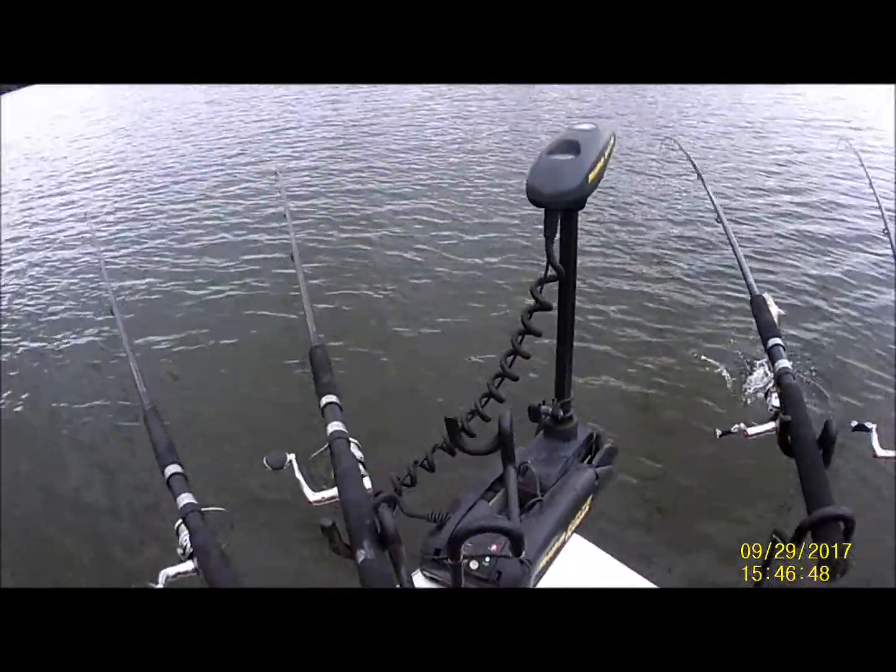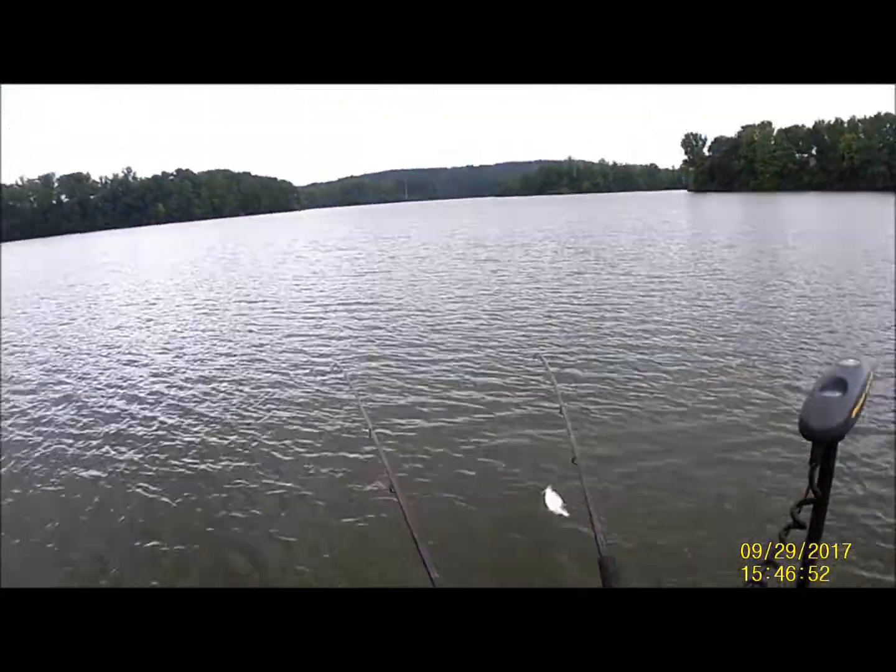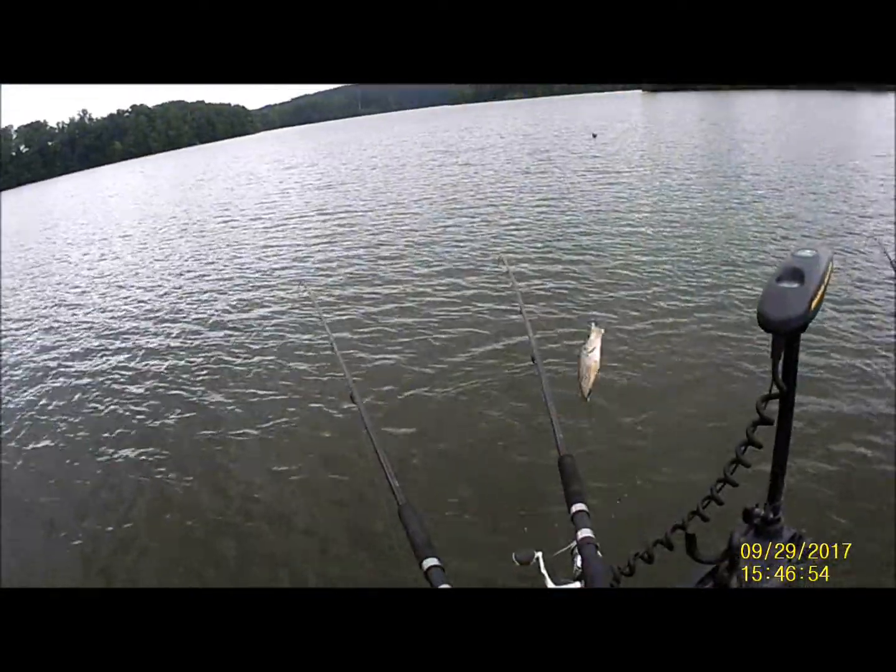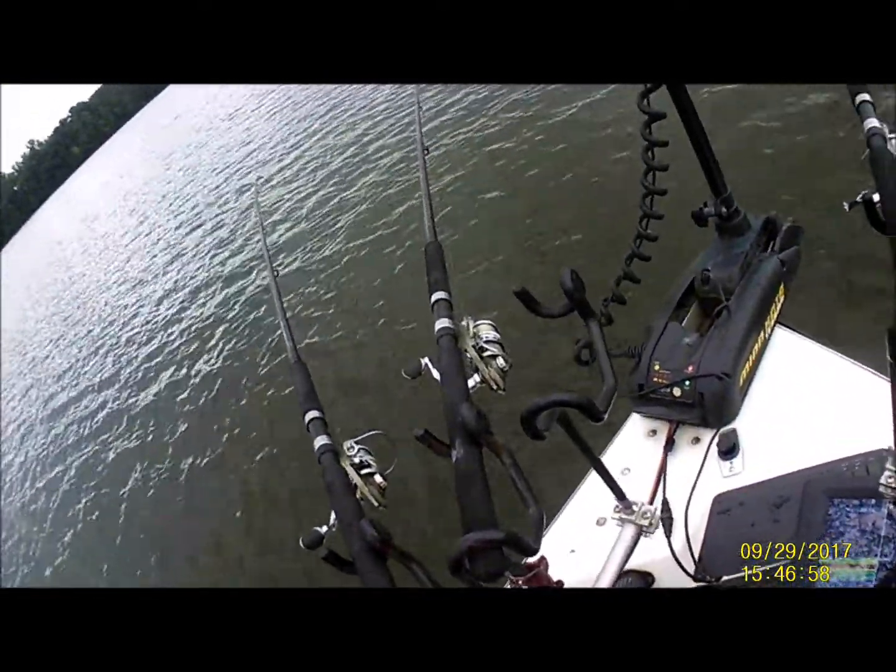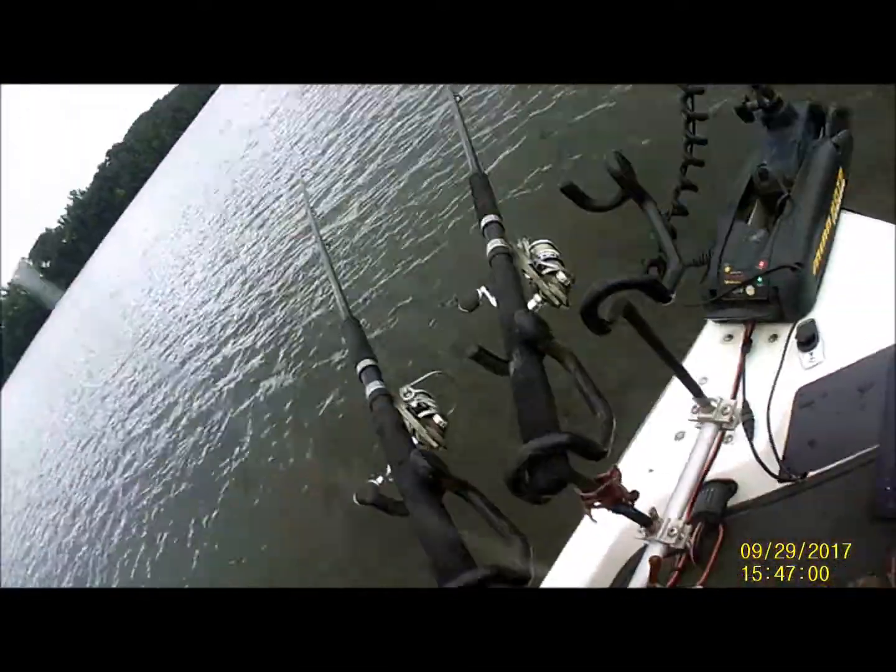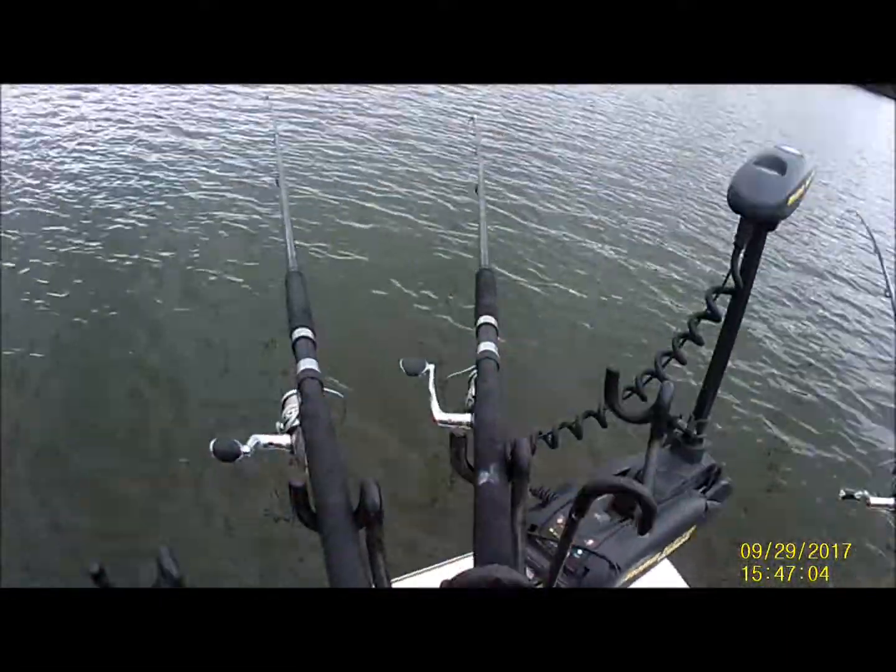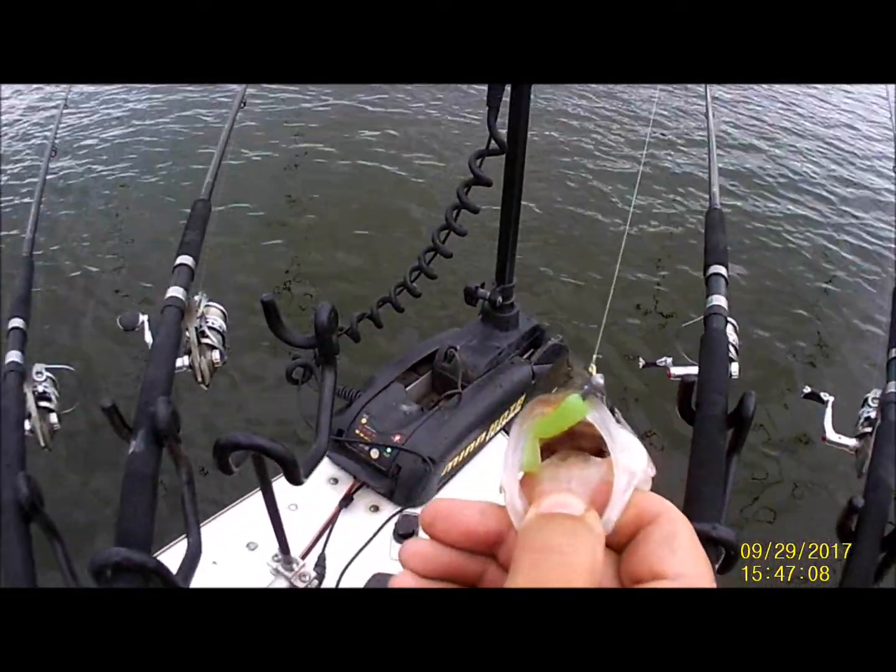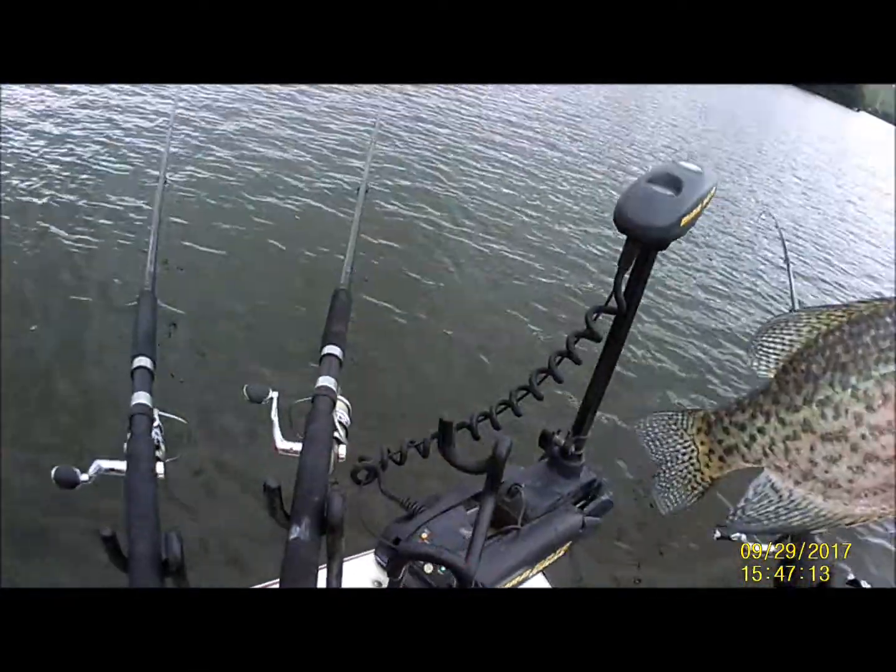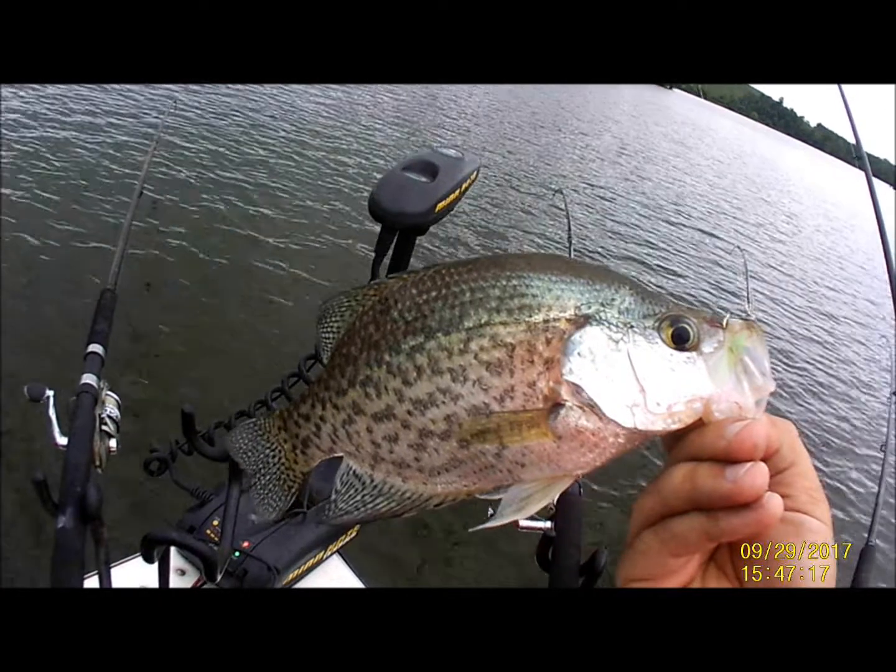Boom. There you go. Oh, let's swing him on out here, see what we got. Yep. Another old fat black crappie. You see what's in his mouth, folks. Get a good look at it, 'cause they sure are. Check it out. Good time, summertime crappie time.